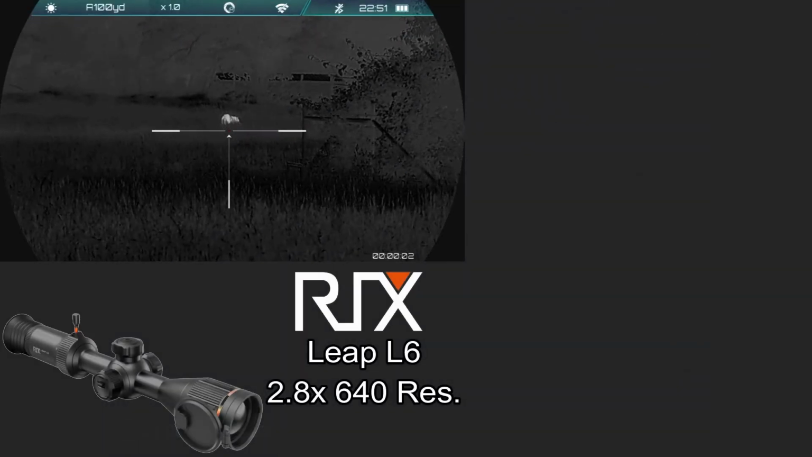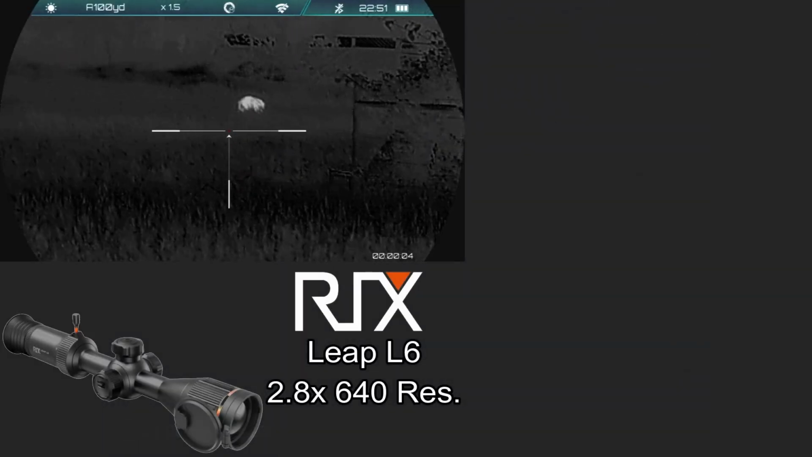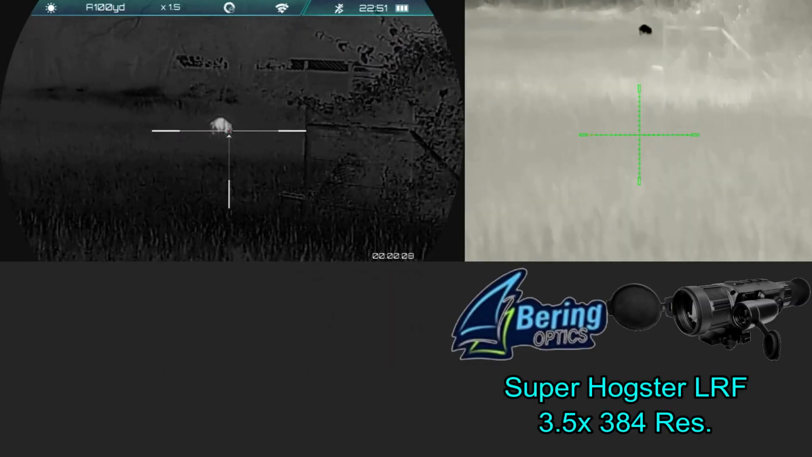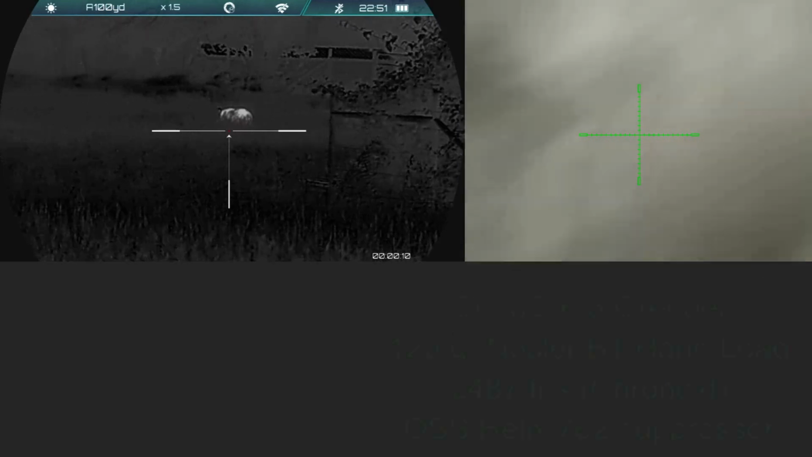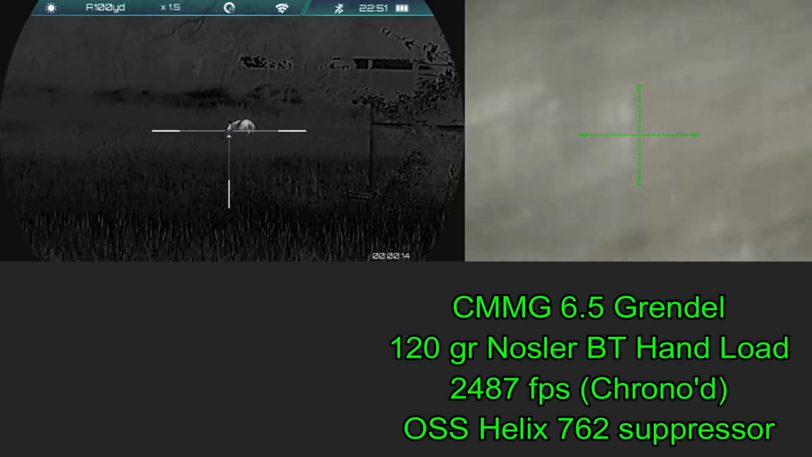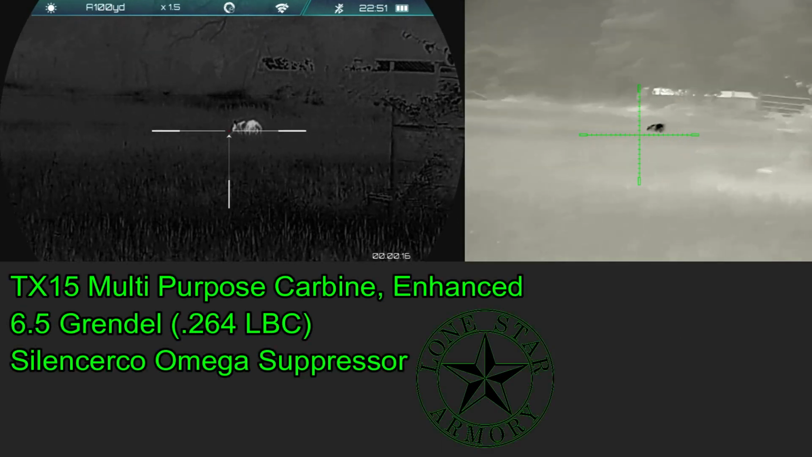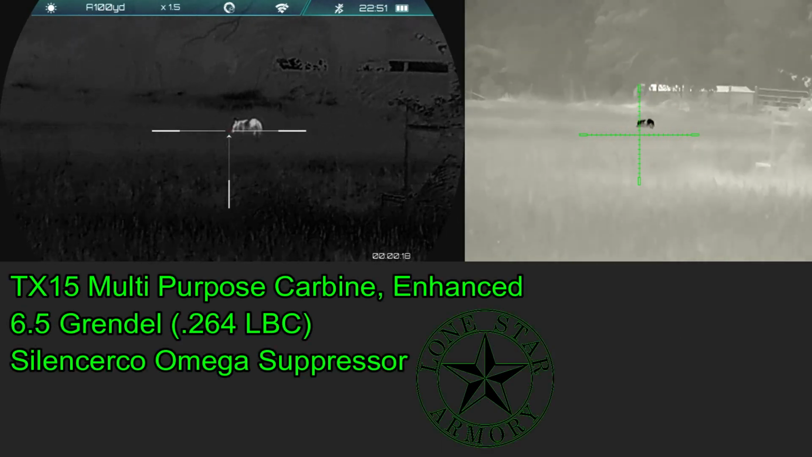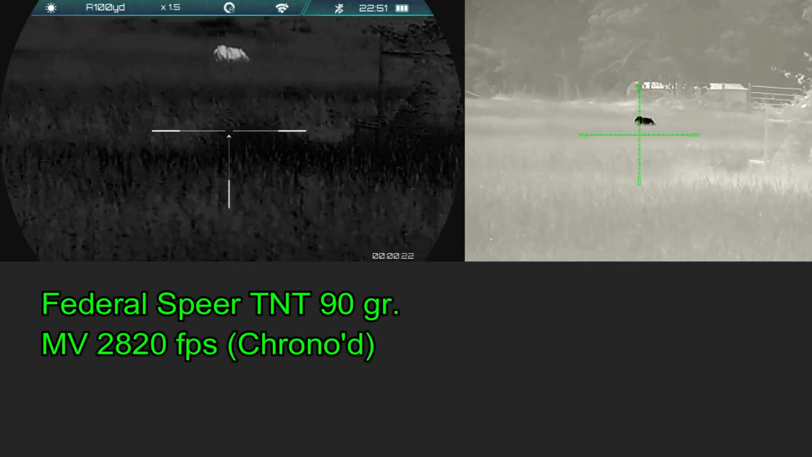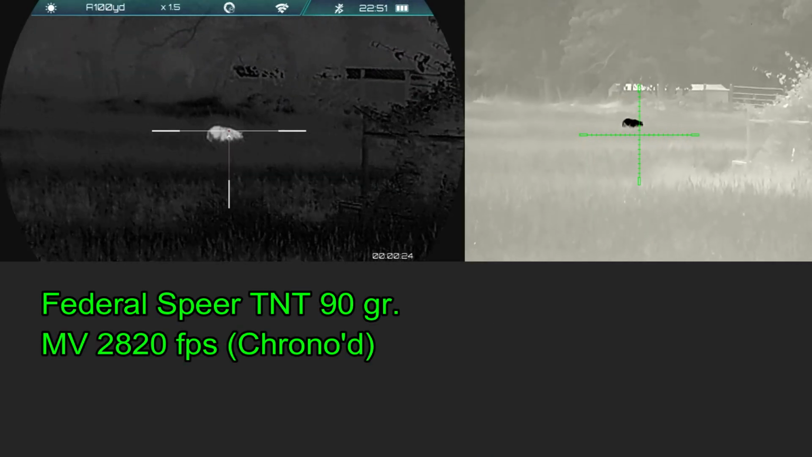Moving on to the next property, I'm out with my Rix Sleep L6 thermal weapon sight, and we've got a pig there in the distance. Ben's using a Super Hogster laser rangefinder from Bering Optics. He's shooting a 6.5 Grendel with 120 grain Nosler boat tail hand loads, and I'm shooting a TX15 multipurpose carbine enhanced from Lone Star Armory in 6.5 Grendel, and I'm shooting Federal Spear TNT 90 grain ammunition.